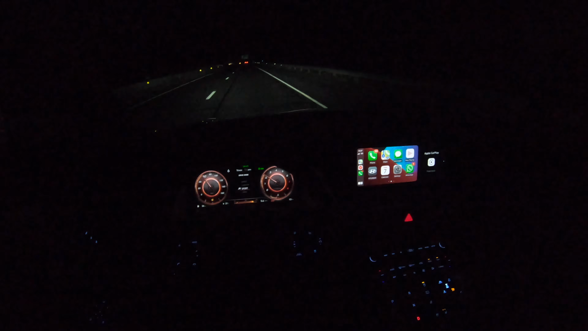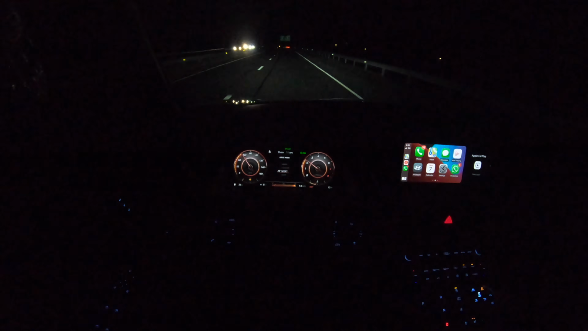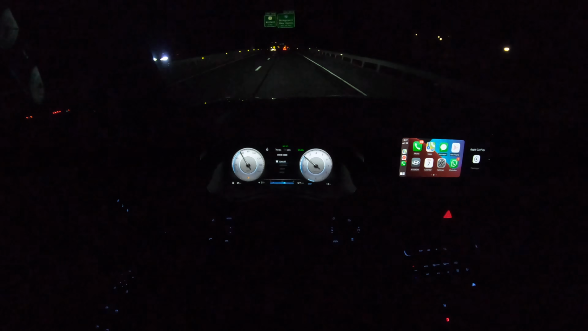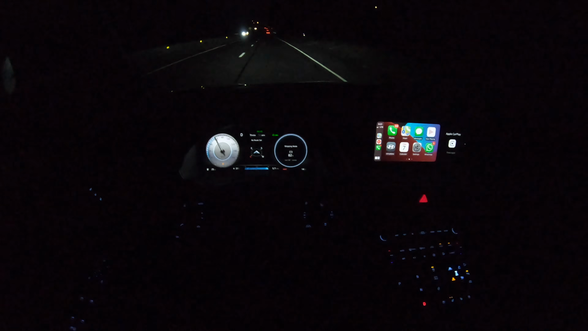Gauges look very nice. Let's go ahead and change the mode. Let's see how it looks in snow mode. So in snow mode, it's the same. Sport, it changes to red. Comfort is the same, and smart is the same. So the only time the gauges change is when you put it in sport mode.